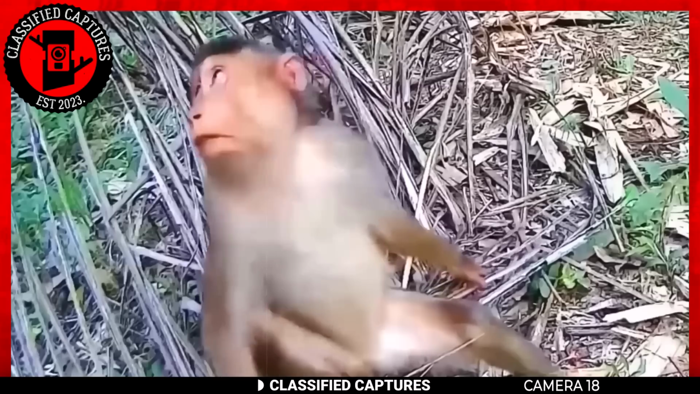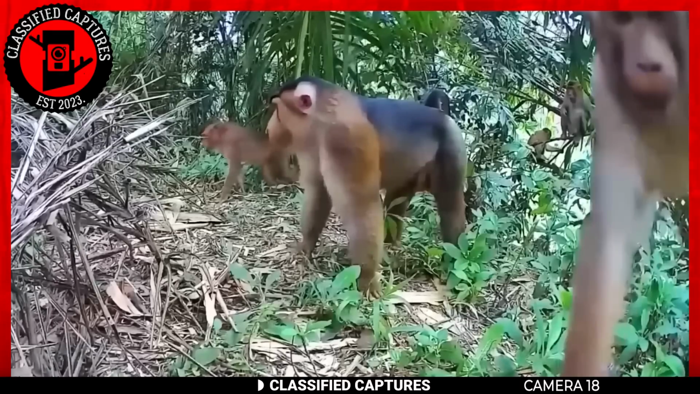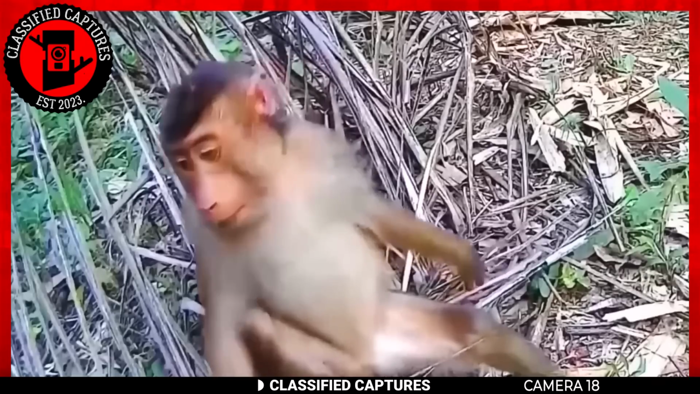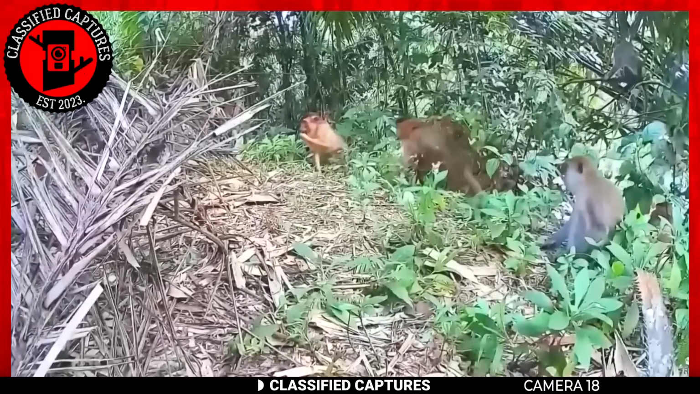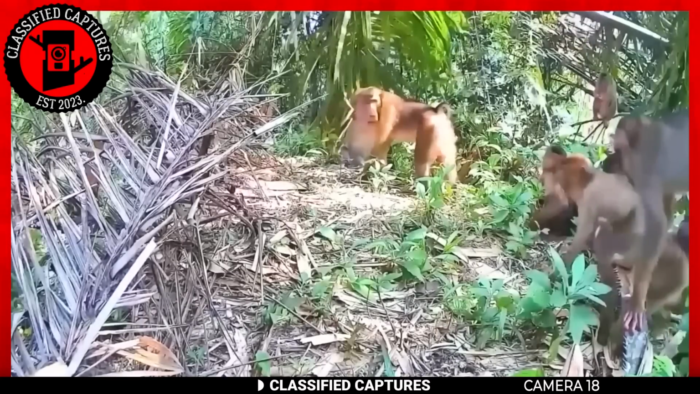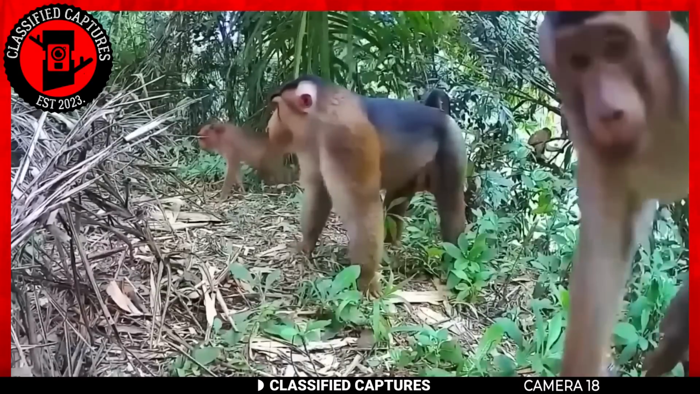Cute, right? Well, don't let their cherubic appearances fool you. For beneath those innocent faces lie the souls of true tricksters. Observe as they gather round the camera like paparazzi at a Hollywood premiere, curiously inspecting this alien contraption in their jungle paradise. They hop, they skip, they swing, and all the while they're plotting their next grand caper. What could that be, you ask? Hold onto your bananas, folks, for the climax is nigh.